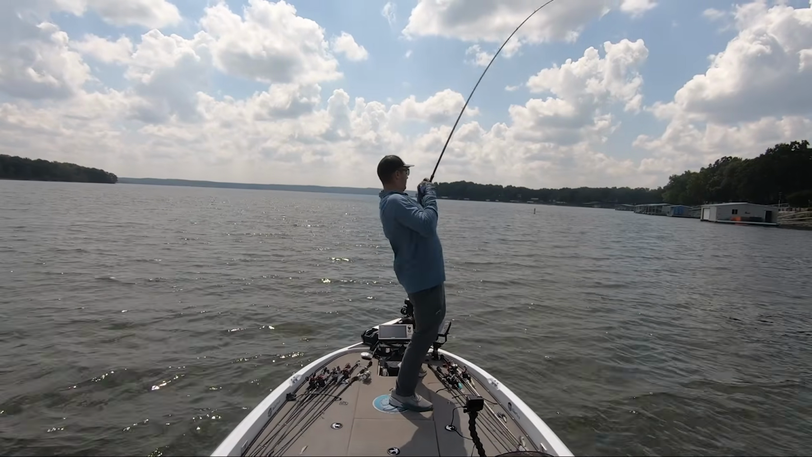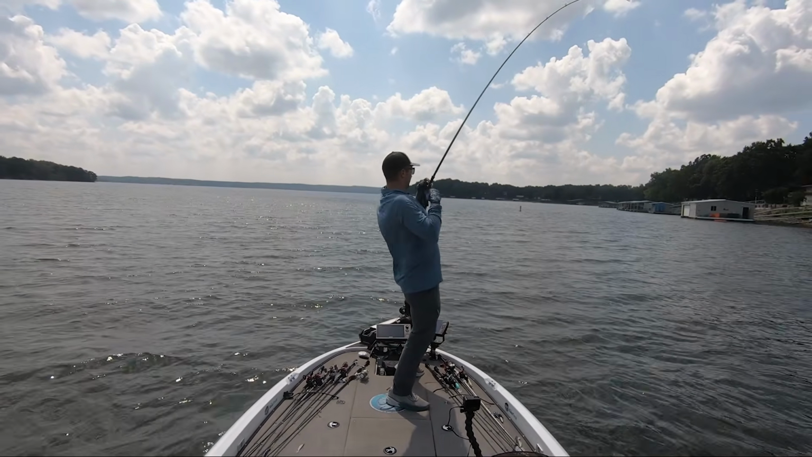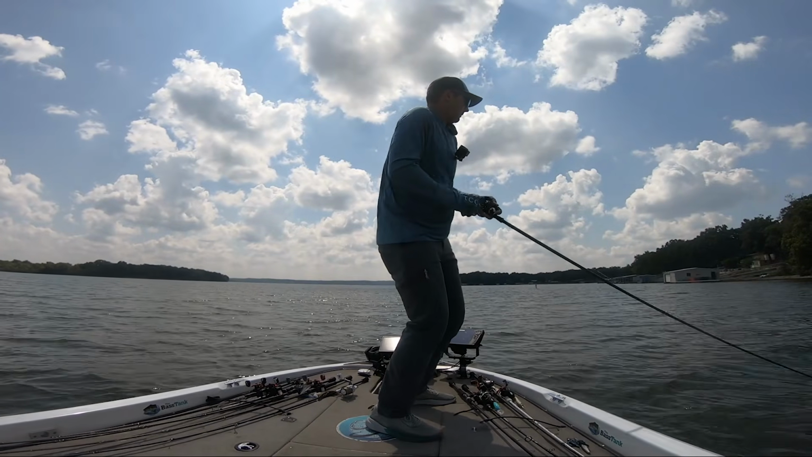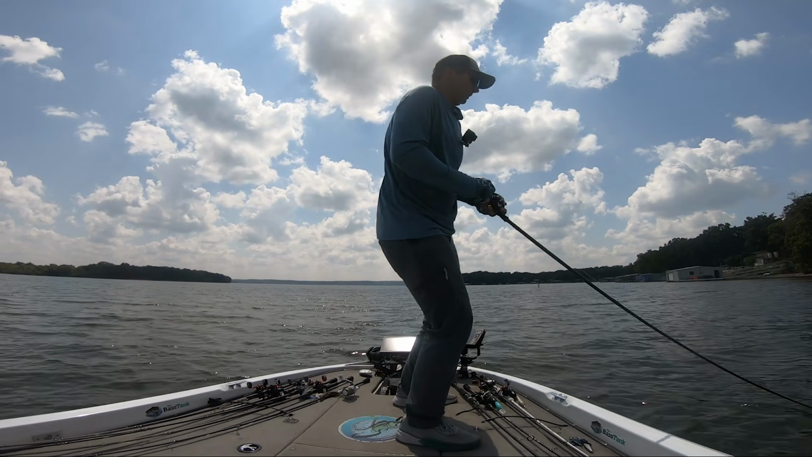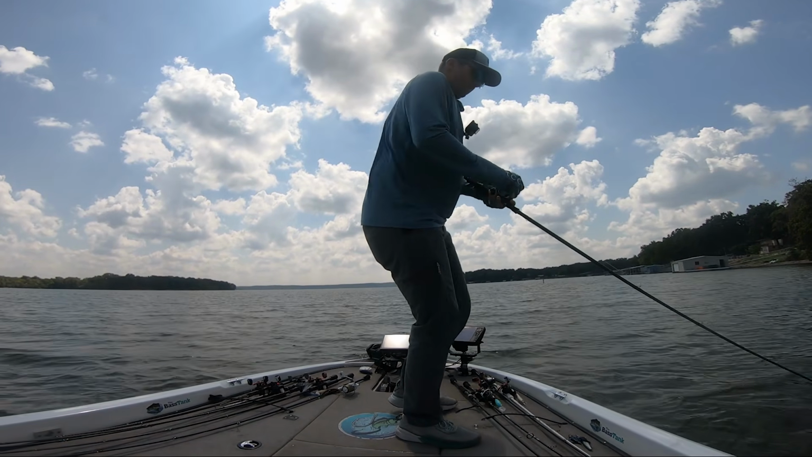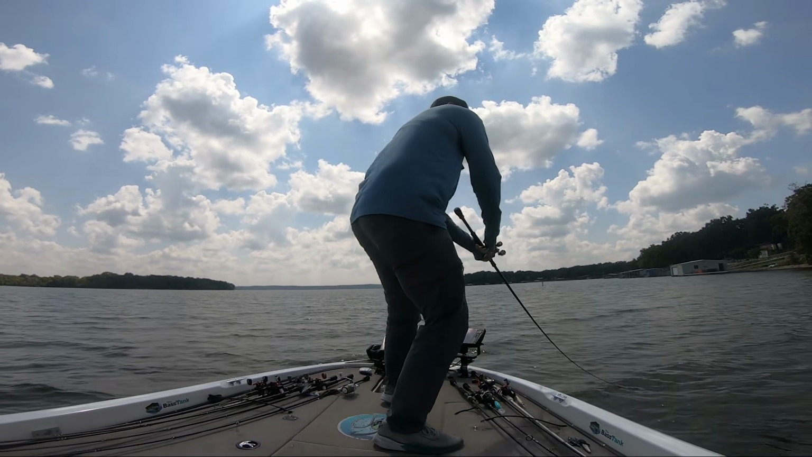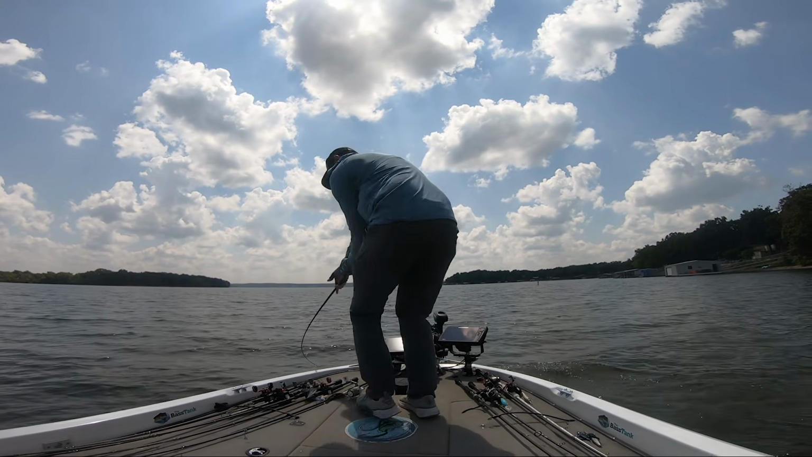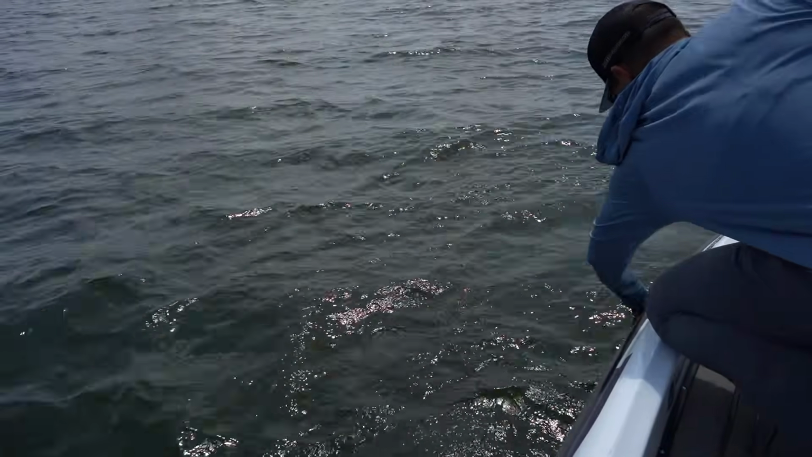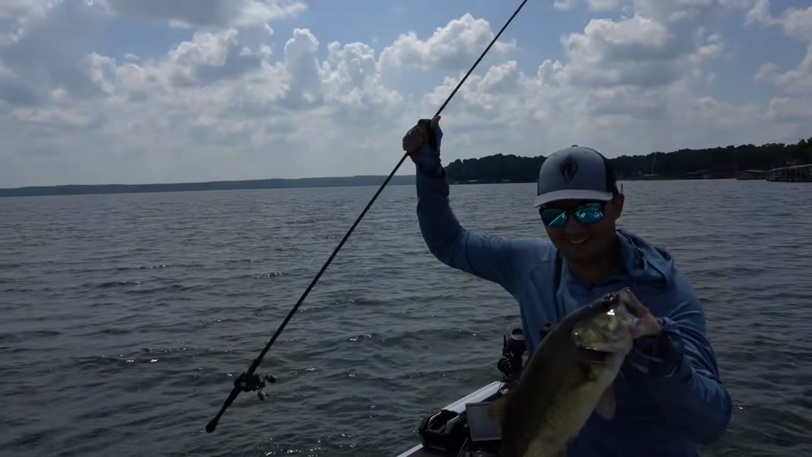Got him, big one. Out of a brush pile. Stay on there, fish. Oh yeah, that's what I'm talking about. Stay on there, stay pegged. Oh, there we go. Oh, that's what I'm talking about.